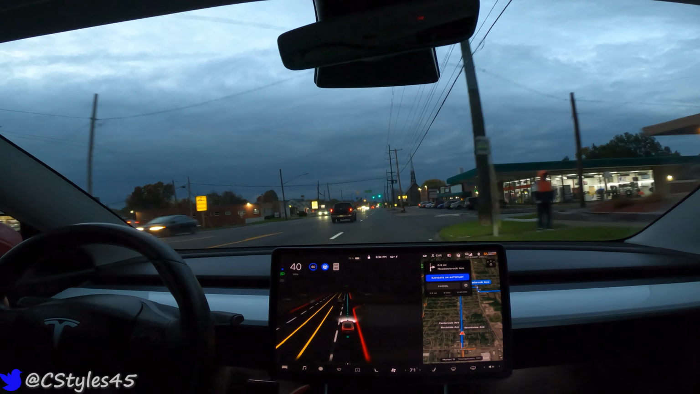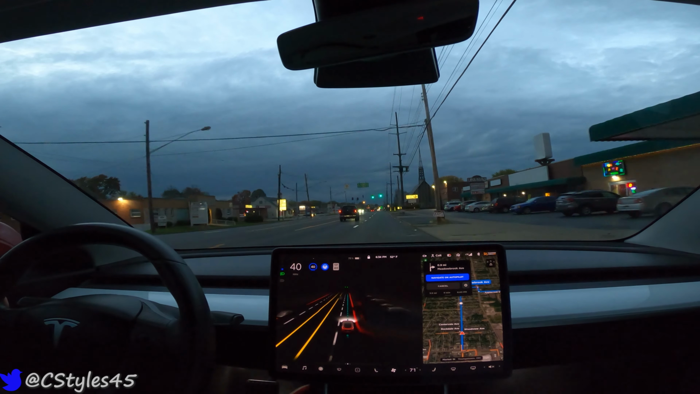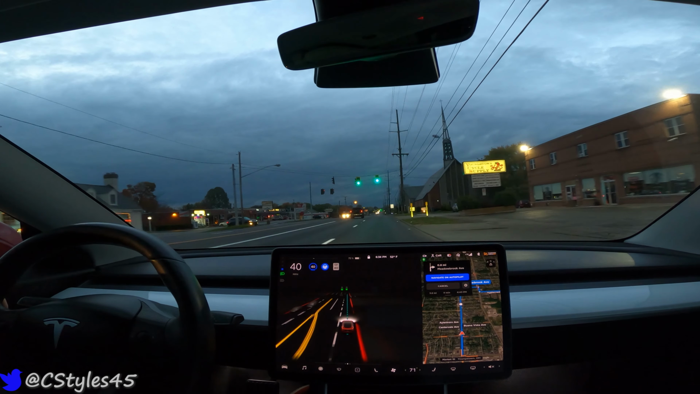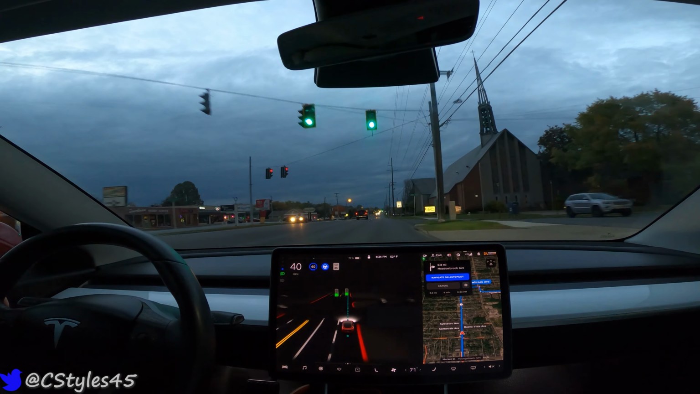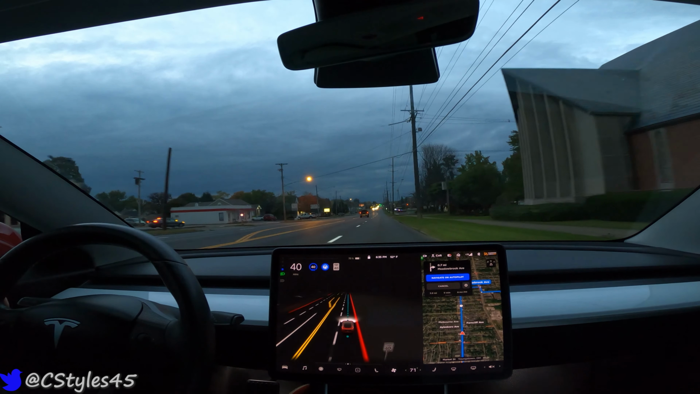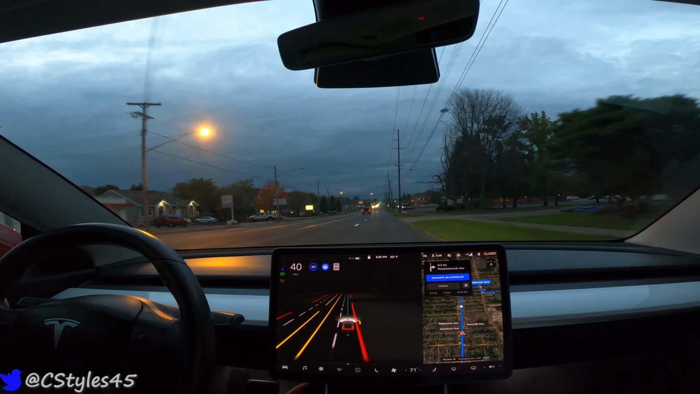We'll go up here, and going this way gets us through a little bit more neighborhoods instead of main roads with not much interaction with the full self-driving. So all in all, I guess it's good that we're going this way.